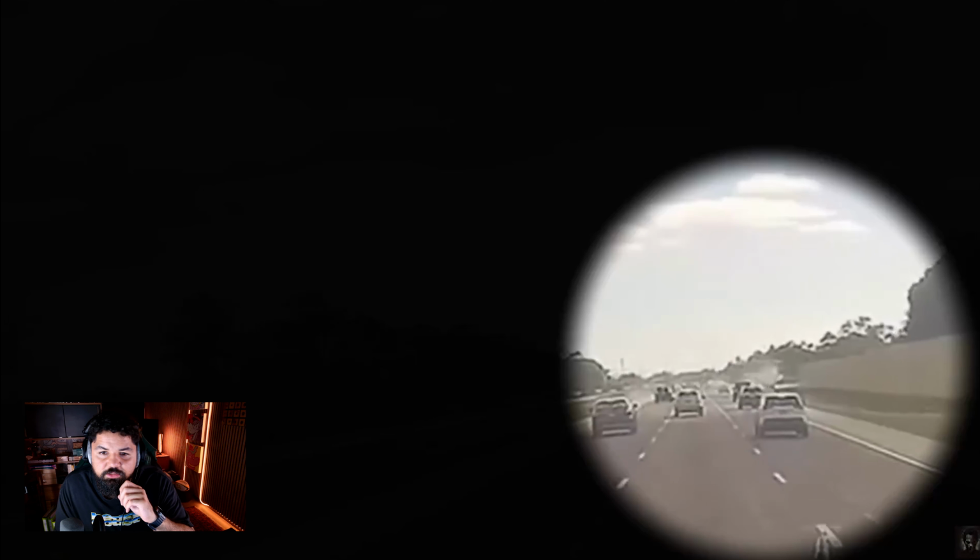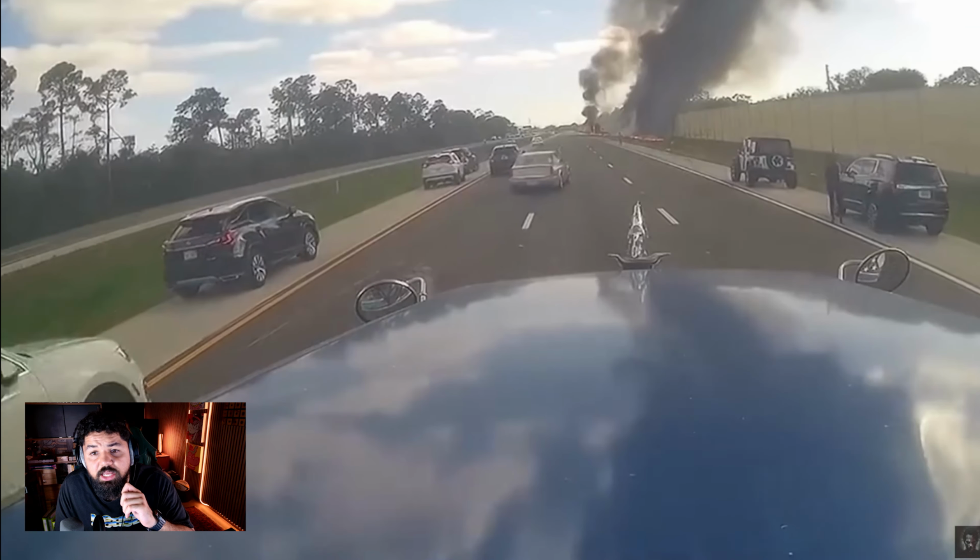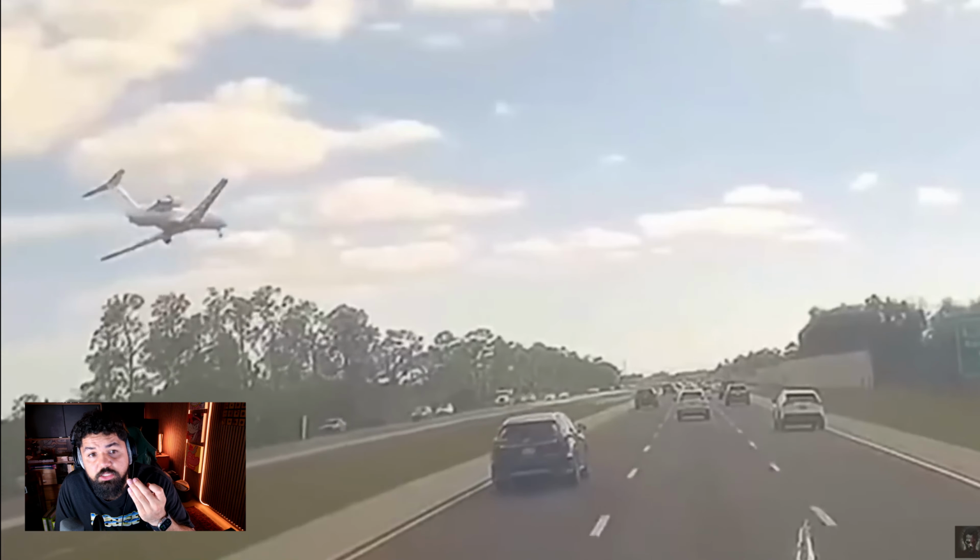On February 9th, 2024, a private jet crashed onto a Florida highway. Dashcam footage from a nearby driver captures the devastating moment.